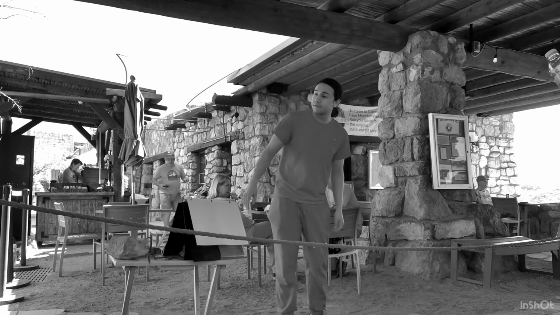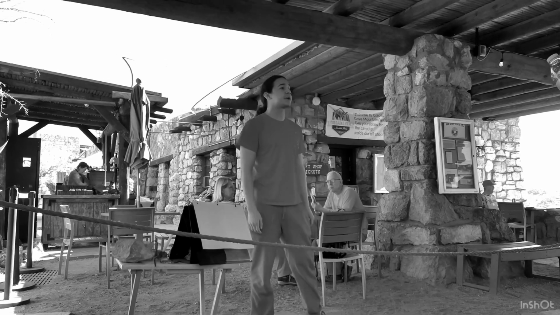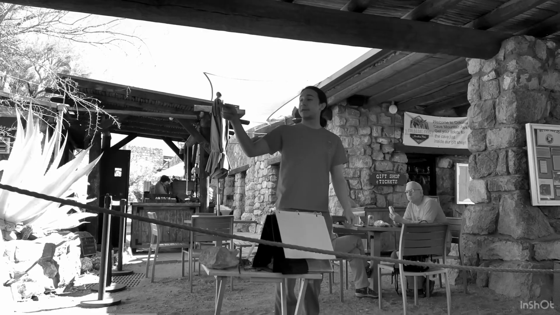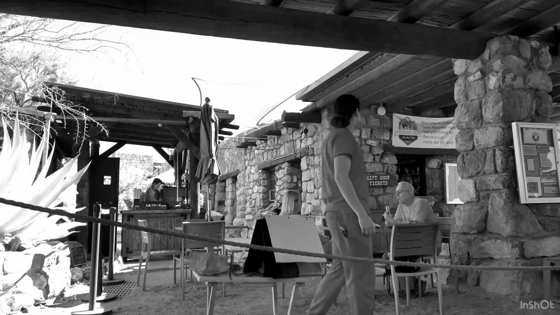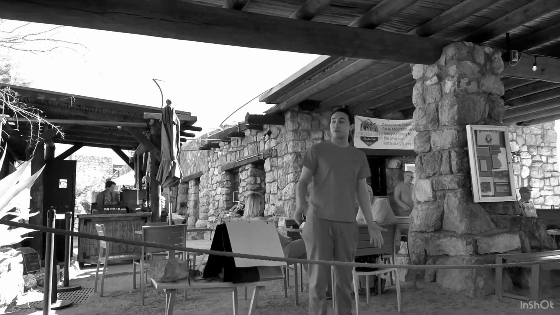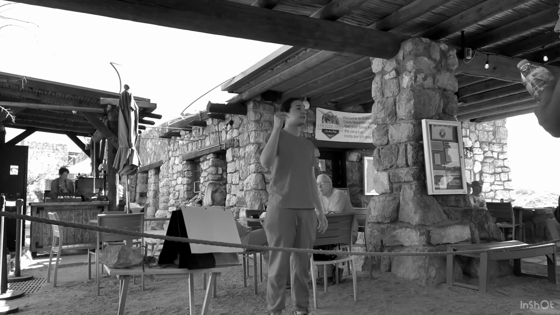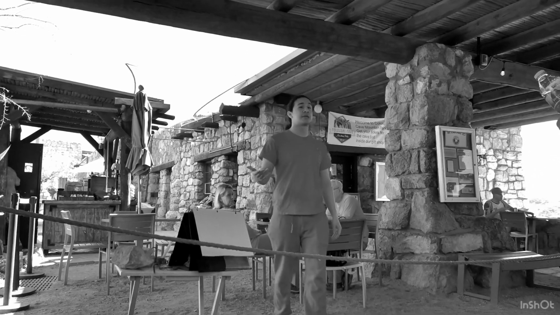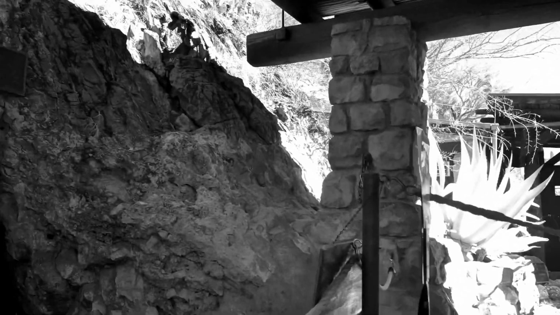Let me know. I'll use the phone system that's in there to call another guide and escort you right back to the surface within 5 minutes. Last thing about the cave, guys, before we go in, and the most important rule, please don't touch any of the rocks, the walls, or the formations in there with your bare hands. Just because there's oils and dirt on our hands, that stuff does permanently damage the cave. So, any questions before we head on in, you guys?